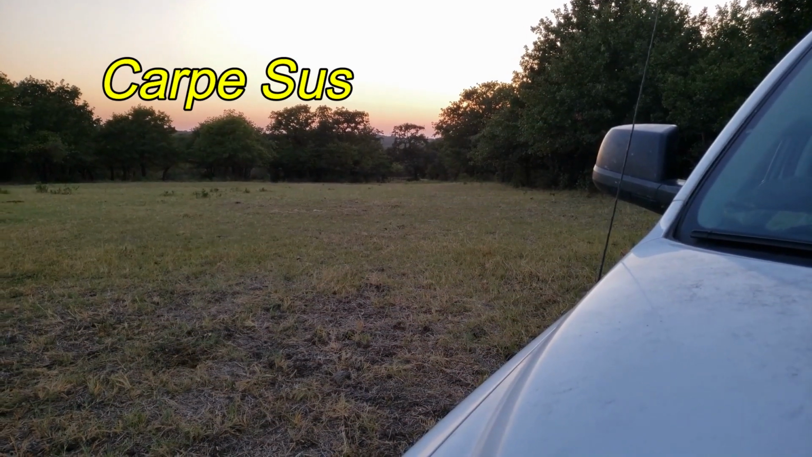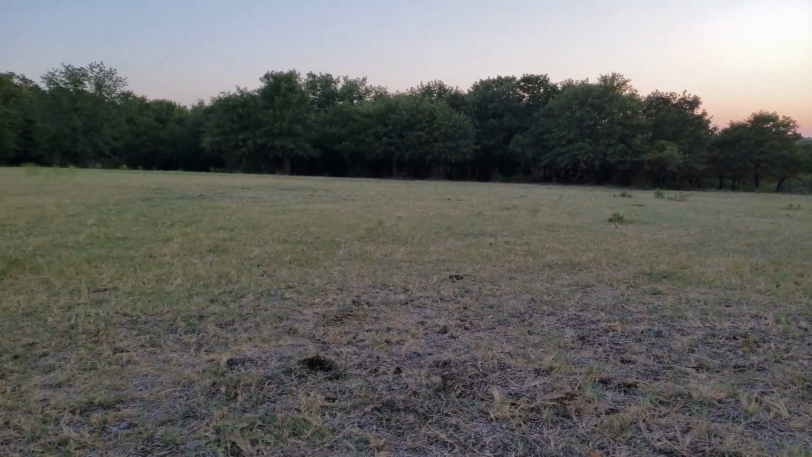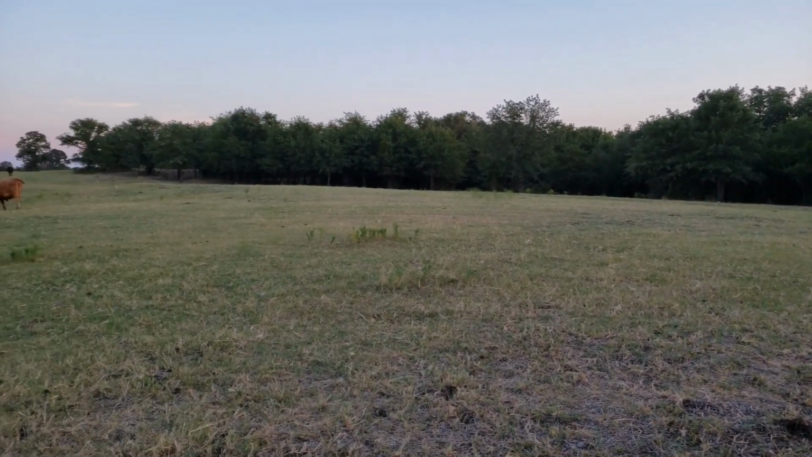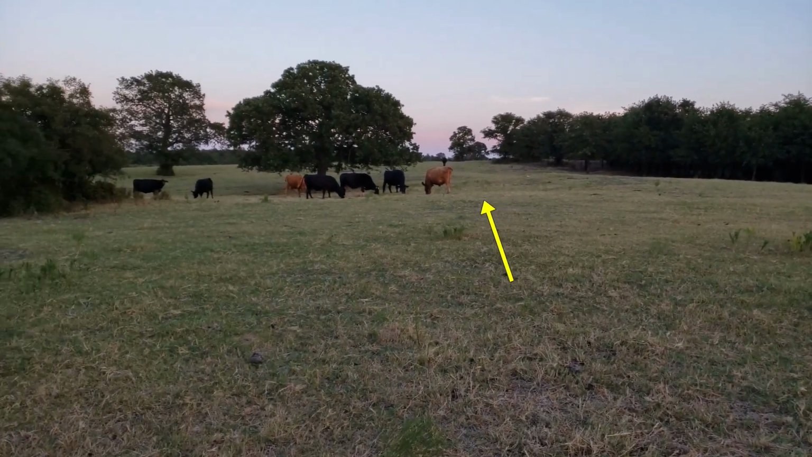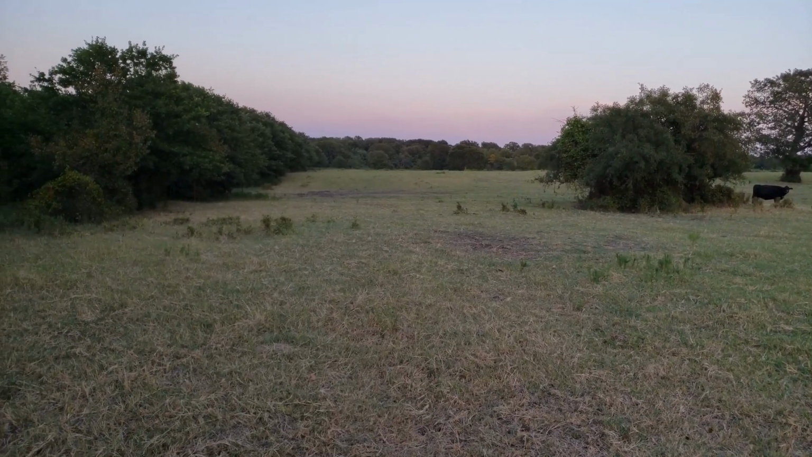Car pace when hunting up in North Texas. I was on the first property tonight, and this is the only property from which there's any video because my video recorder messed up. I'm going to be headed off in this direction here in just a little bit, and I'm going to get one shot off, and that's going to be the end of the video for the evening.